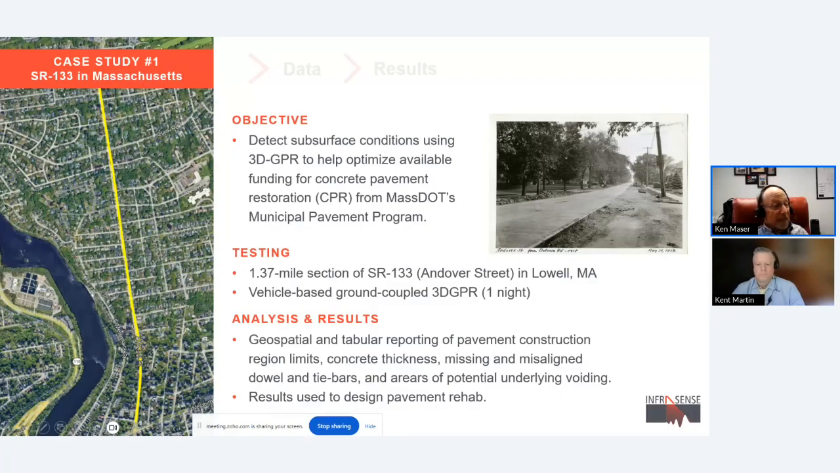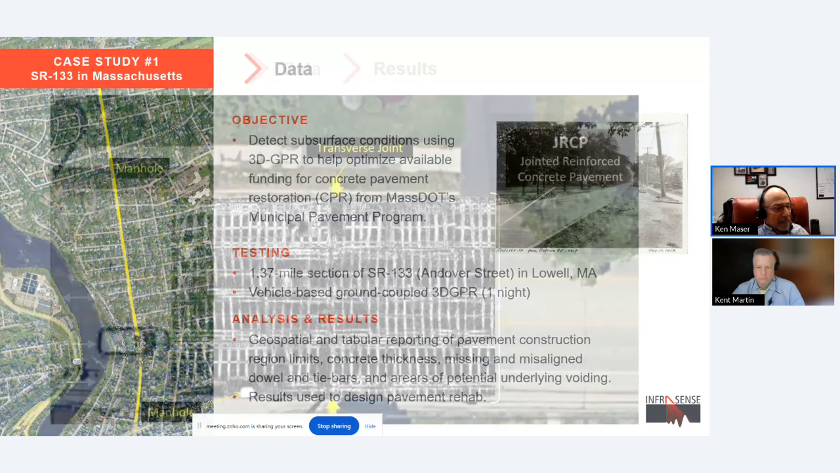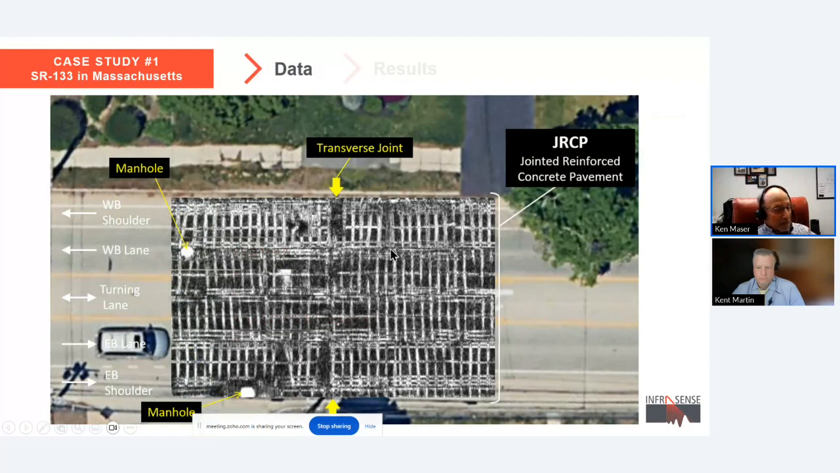So I'm going to show you some examples of the results. Okay, this is a depth slice, shown overlaid on a Google Earth image of the road. You can see the road has an eastbound lane, a westbound lane, turning lane, a westbound and right shoulder, and an eastbound shoulder.